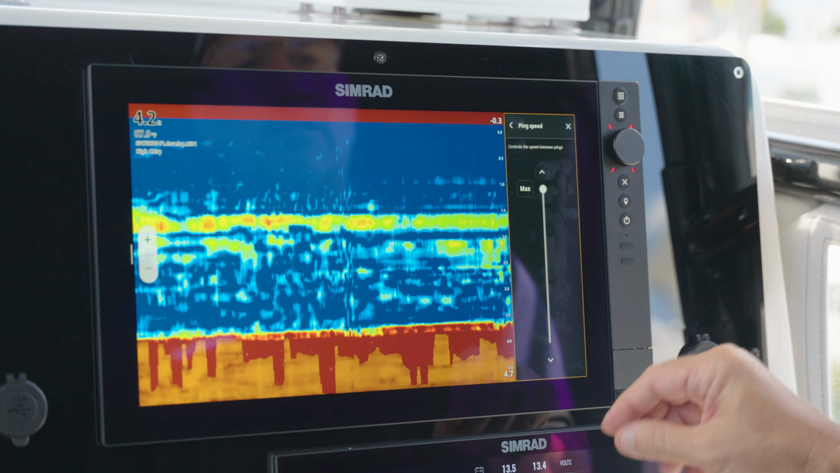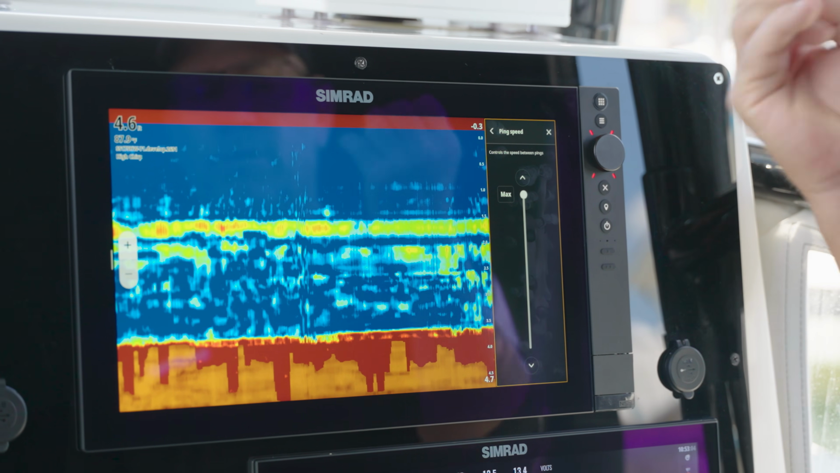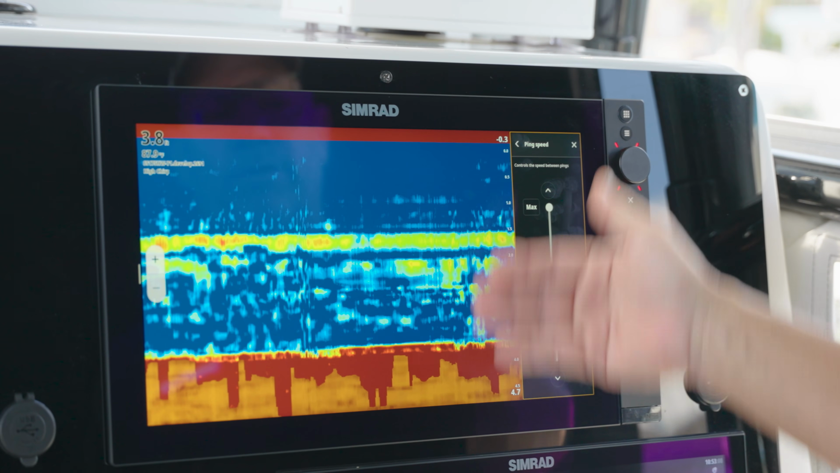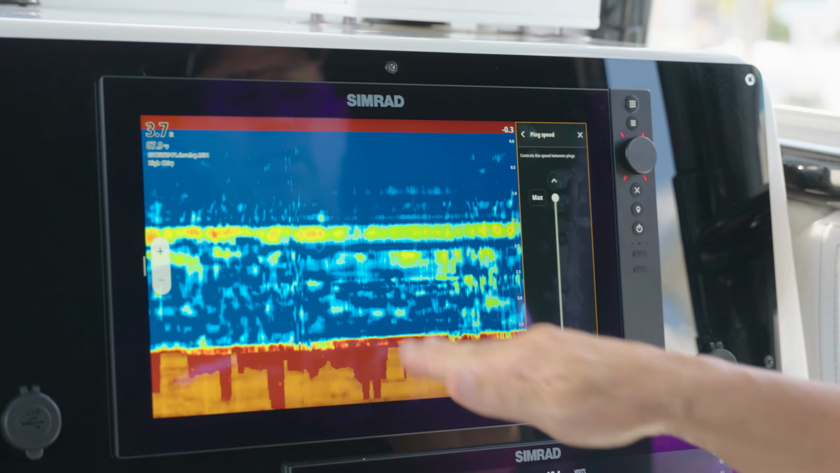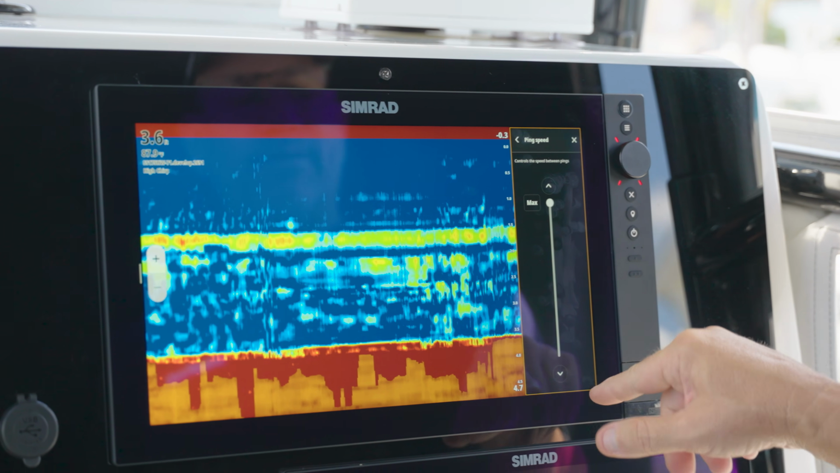Ping speed. This controls the speed between the pings, and basically when you're pinging, it comes off your transducer, it sends down a ping or echo, and you get a return, and that's how you get all the information that you see in the water column here, and also how you get the information from the seafloor. So I leave that up at max.